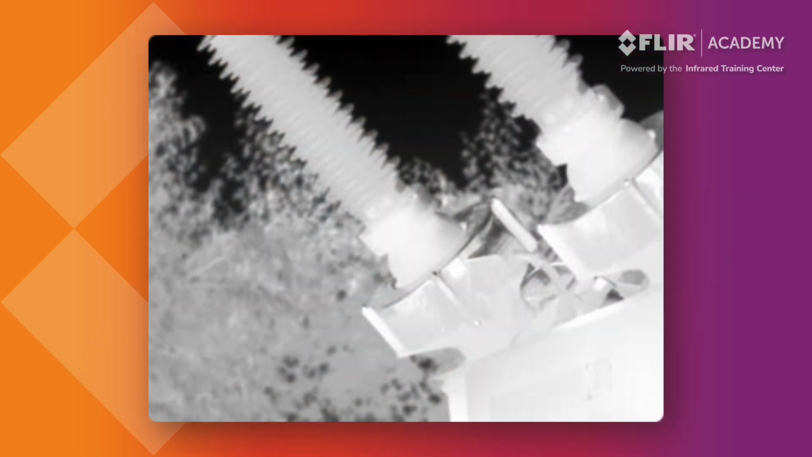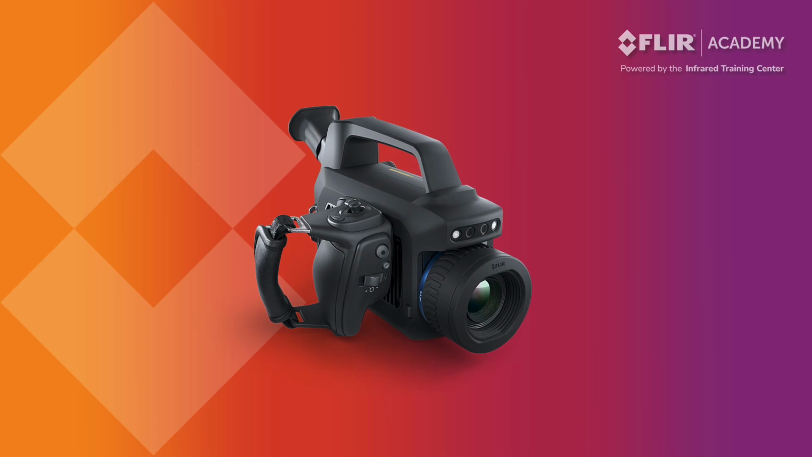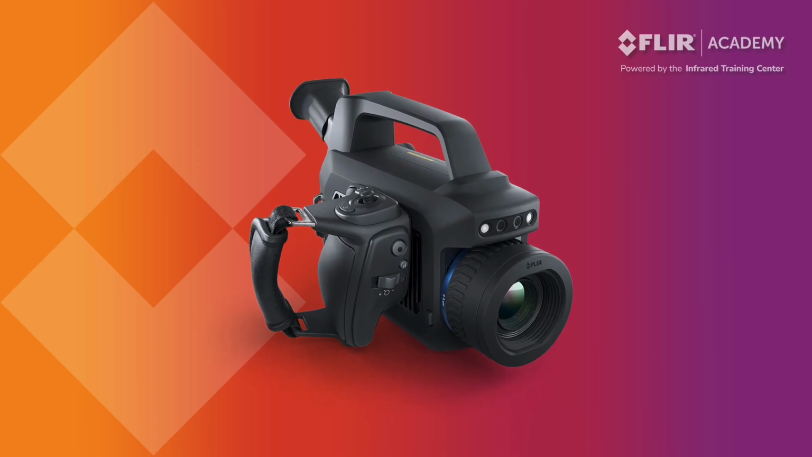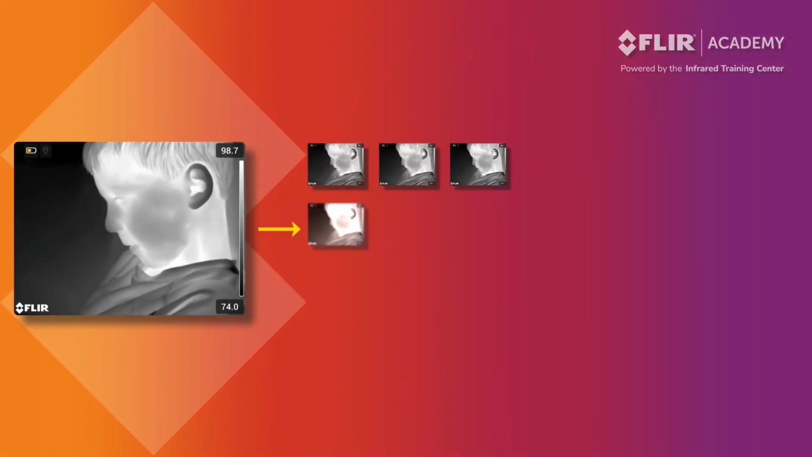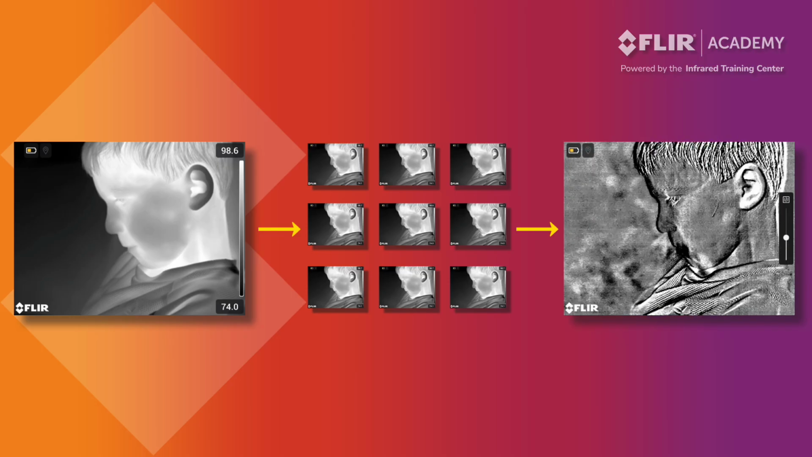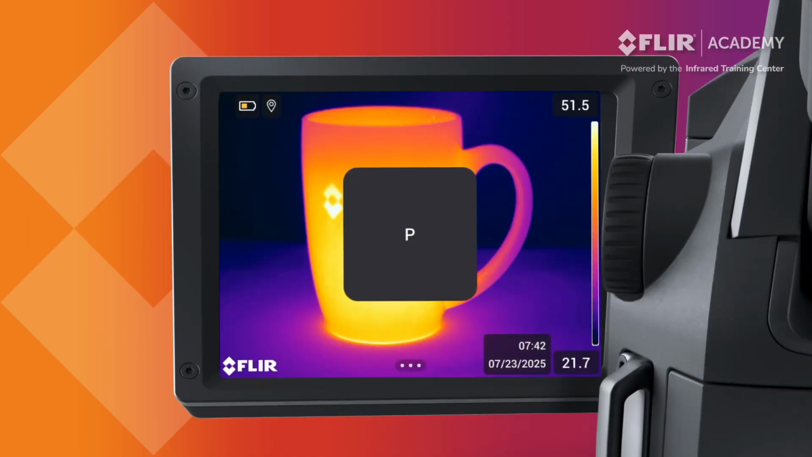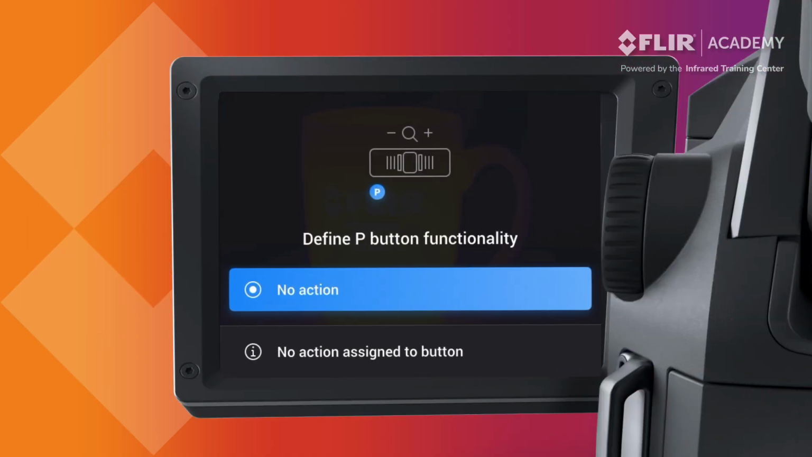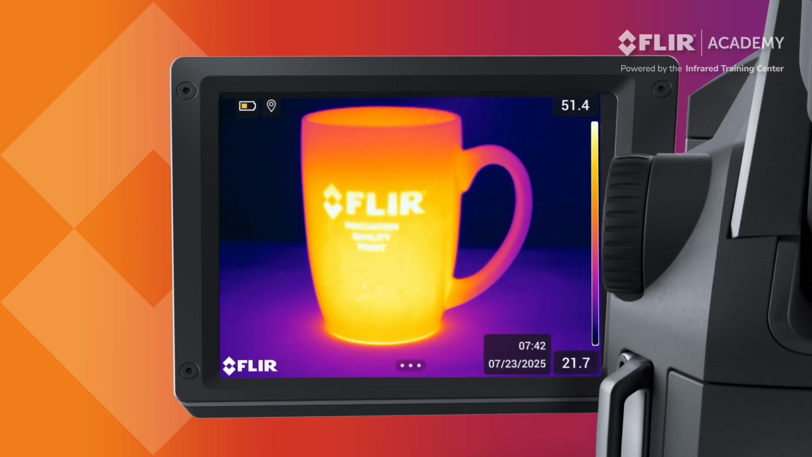Overcast skies or similar leak and background temperatures can make IR gas detection more difficult. High sensitivity mode is a feature exclusive to FLIR thermal imagers that makes it easier to detect leaks in these conditions. HSM uses real-time image subtraction to reveal subtle thermal changes between frames in your video feed and is an option available on either programmable button. Hold the button down for 1 to 2 seconds to open the options and select Switch Thermal HSM. Press the back button.